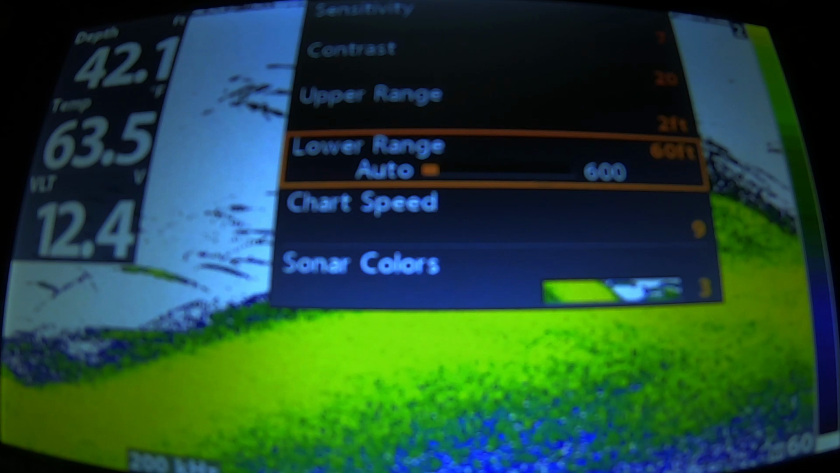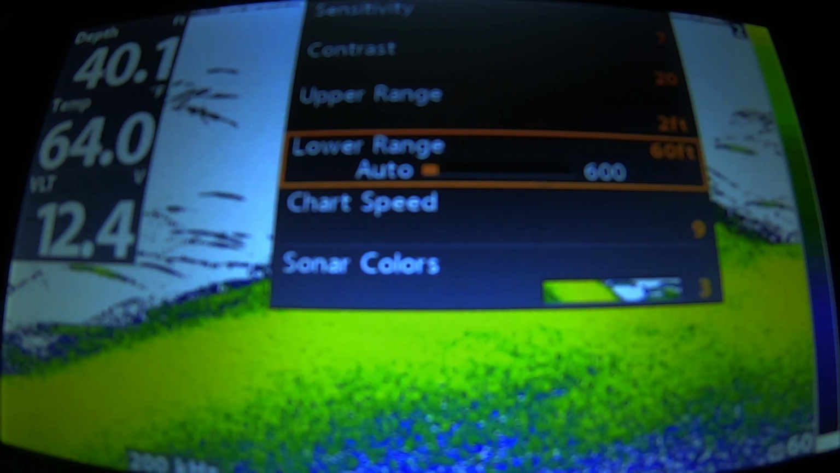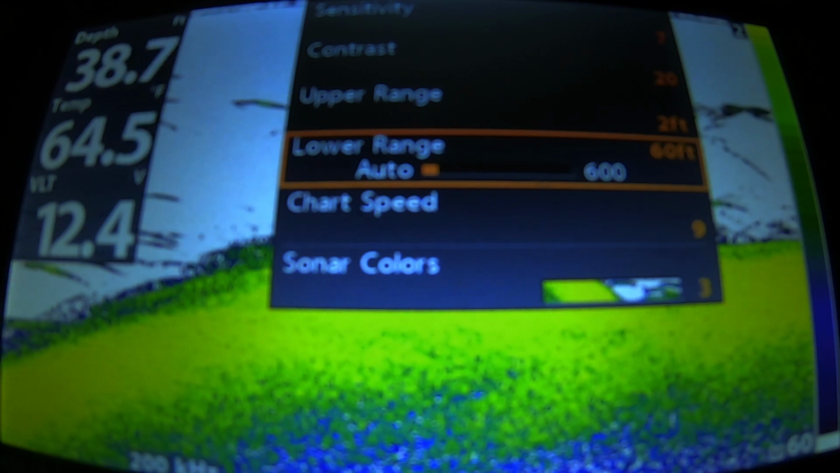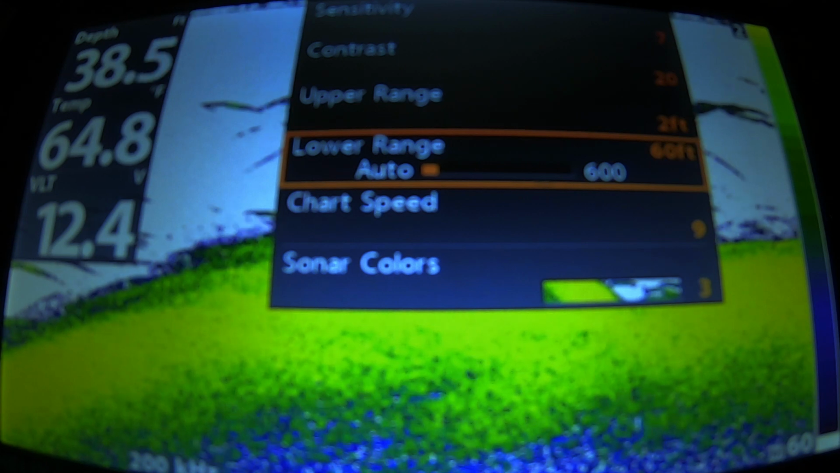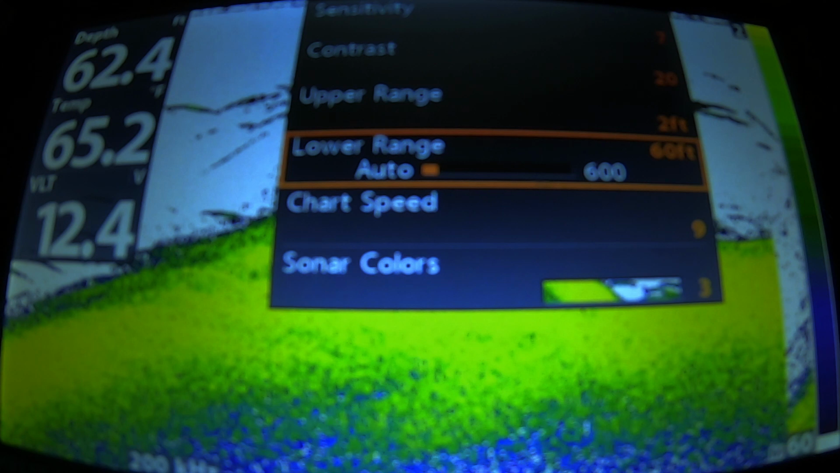You can actually see the fish approach your jig, and that's a whole other level of fishing. Once you get your unit set up, you'll probably end up focusing more on the unit and fishing with 2D as opposed to concentrating on the water.